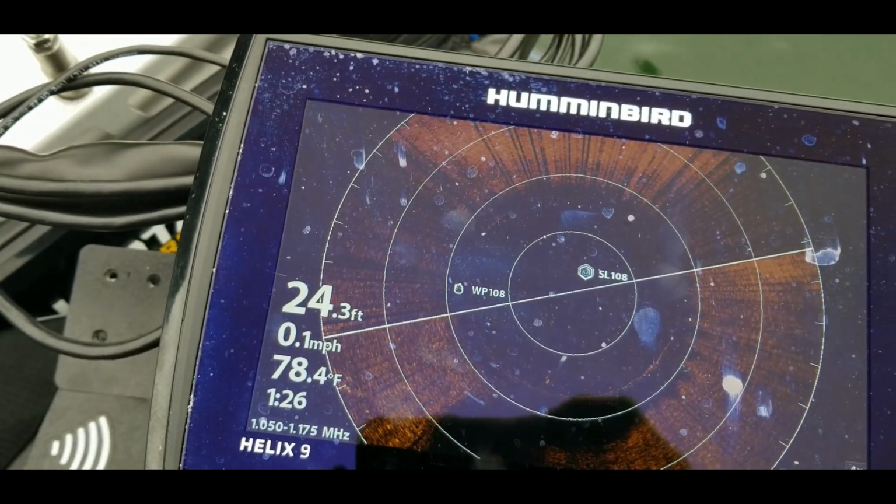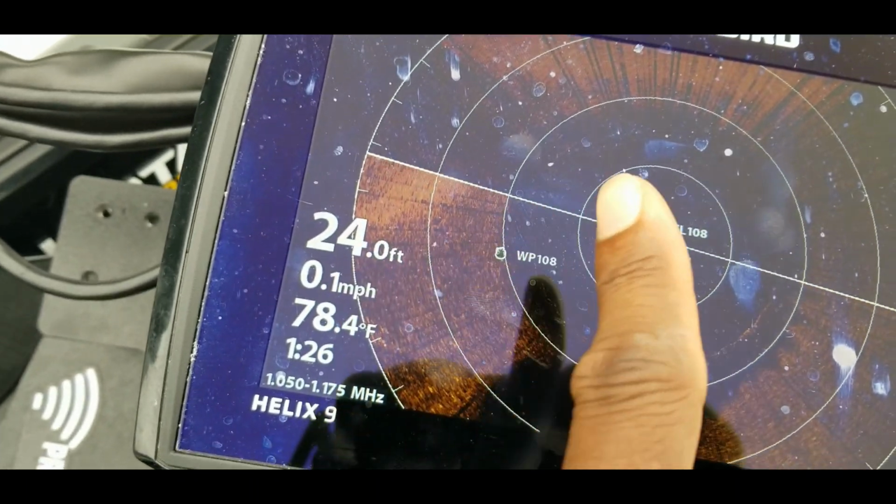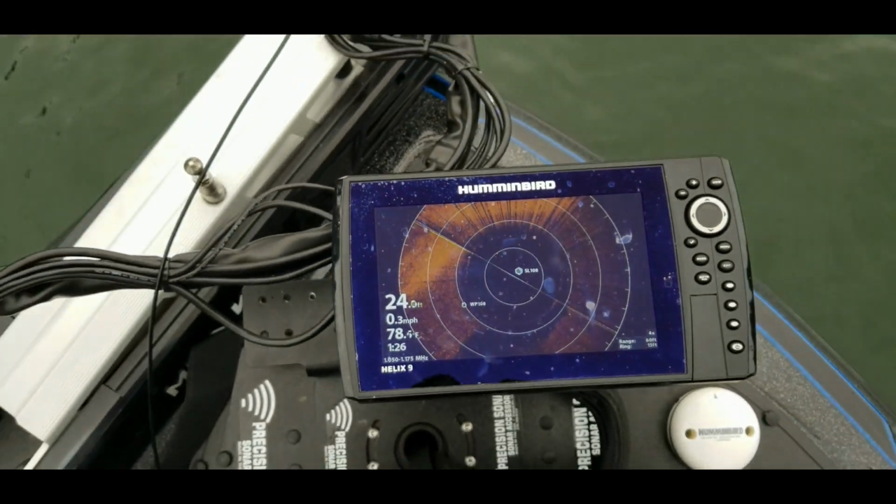So one more time, this line is sweeping around. It's going to give another update to show us where that waypoint is at. It's still in that same spot, so you would cast directly in line with this line right here that's moving. And that's if you have the 360.